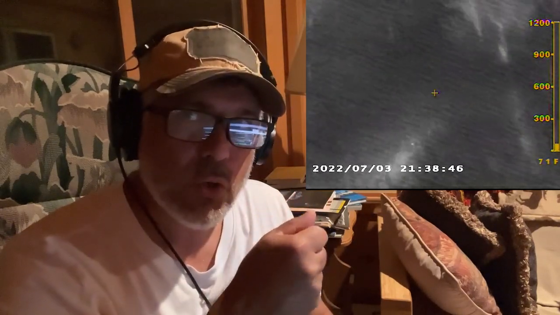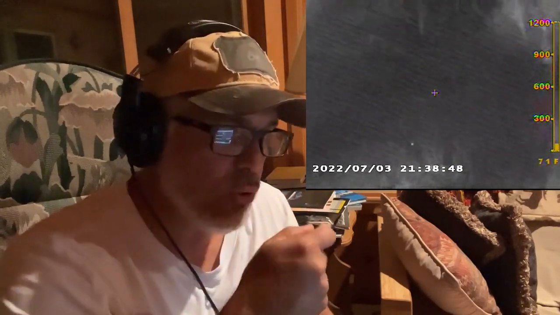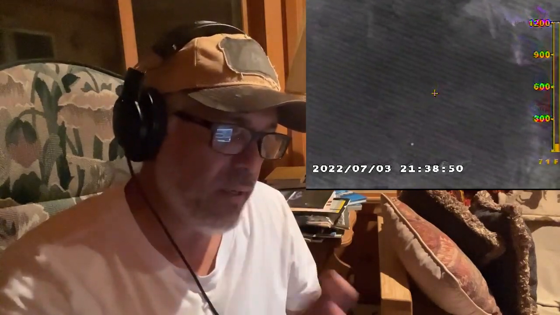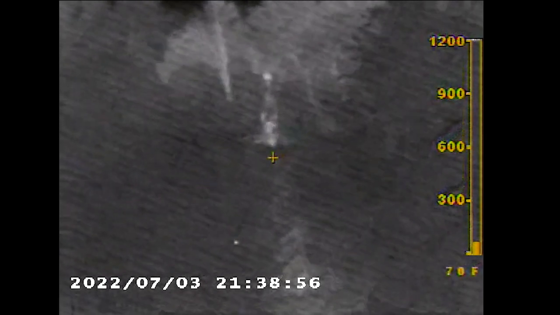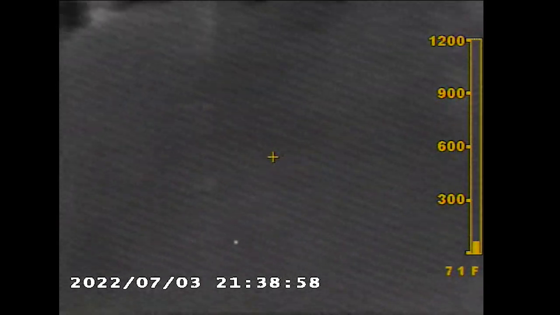Now, if I move that camera fast, it gets really pixelated. So I've learned I need to slow down on turning that. Otherwise, if I move it too fast, it gets really weird pixelated. So that's why every once in a while it'll pixelate, and then it'll catch up, and then it goes really clear. So I'm moving slow.